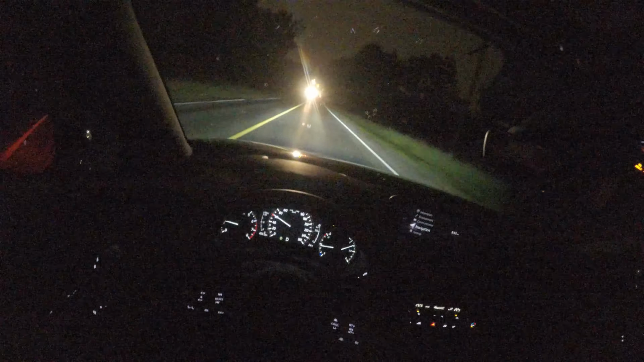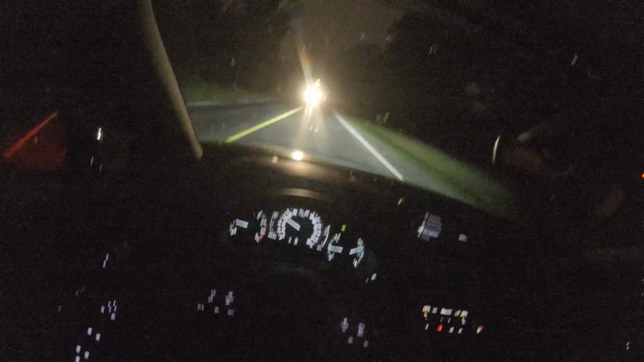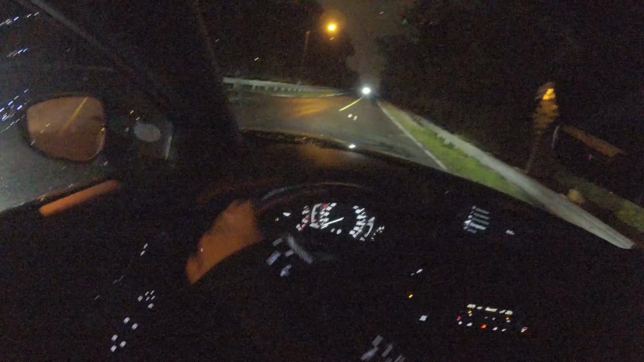There's the rain. Here we go. I'm just going to instantly turn on the wipers. There we go, because I know GoPros really don't like it. There we go. I hope it stays on, because we're almost ready here. Almost done. We could take a victory lap in the rain, but I think we're good. Let's turn into this park.